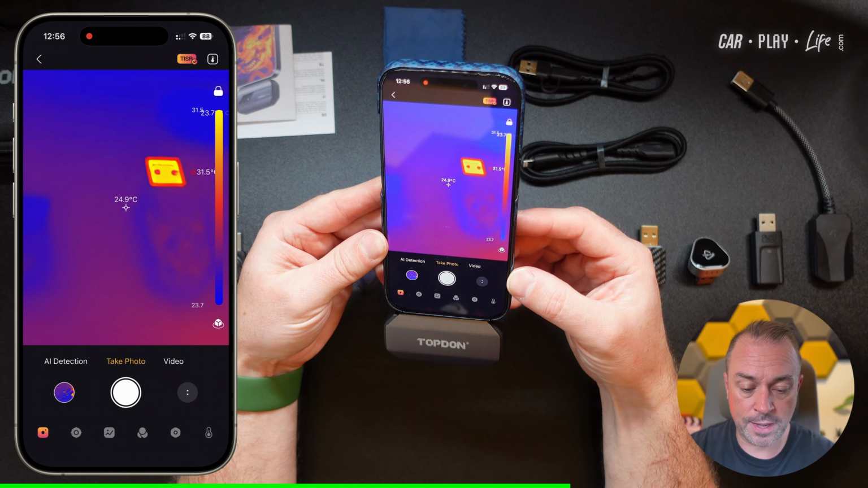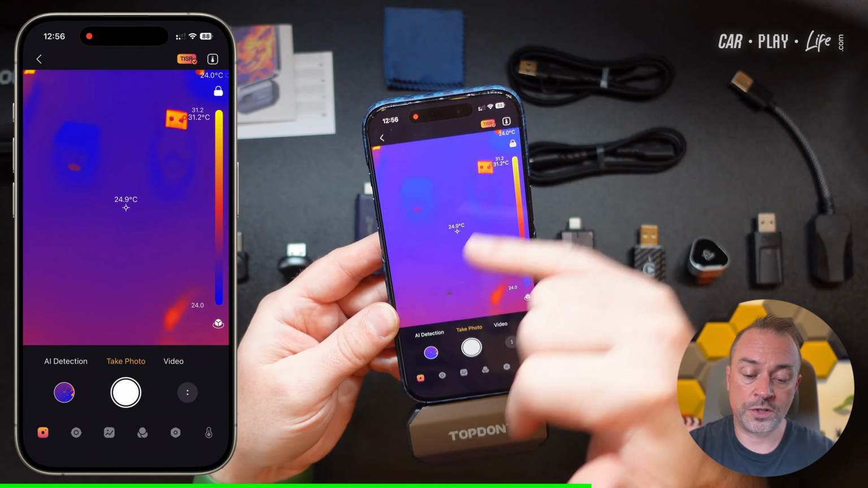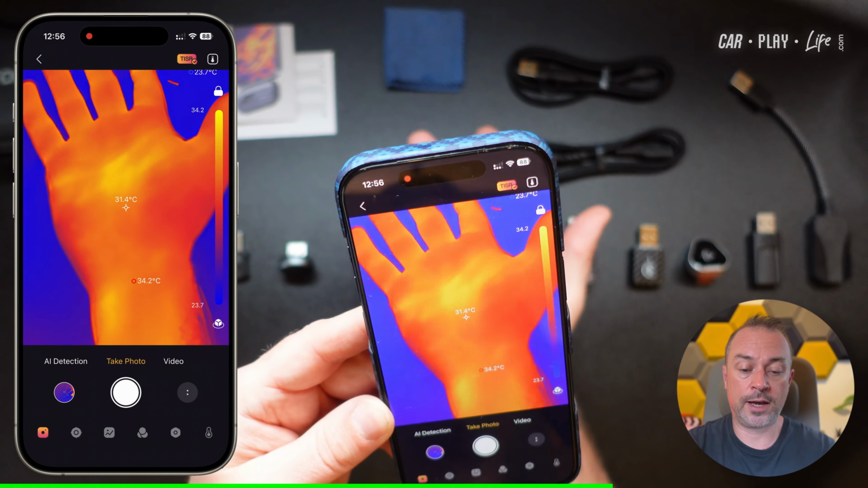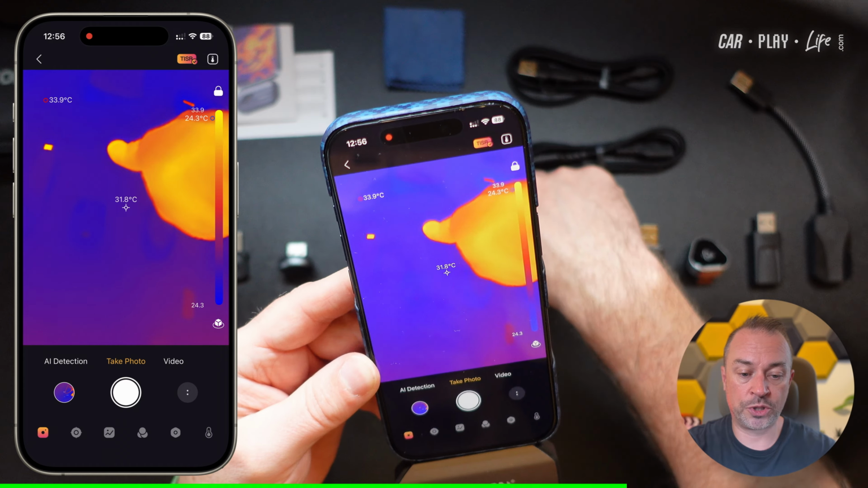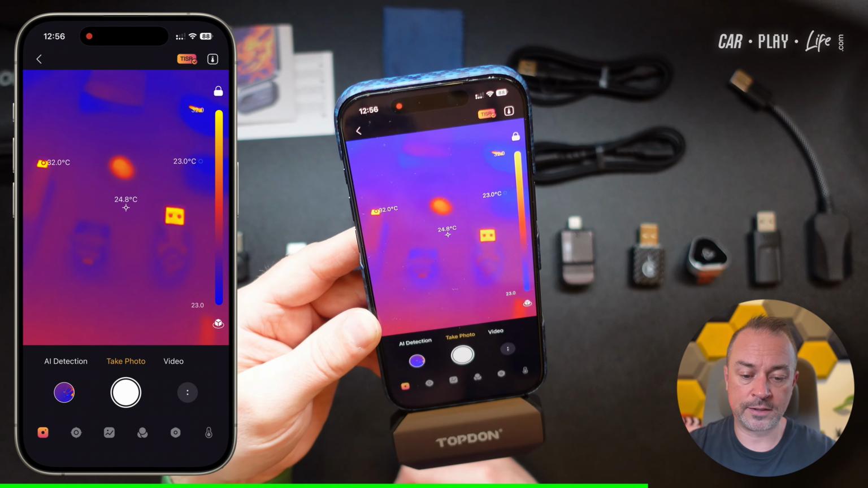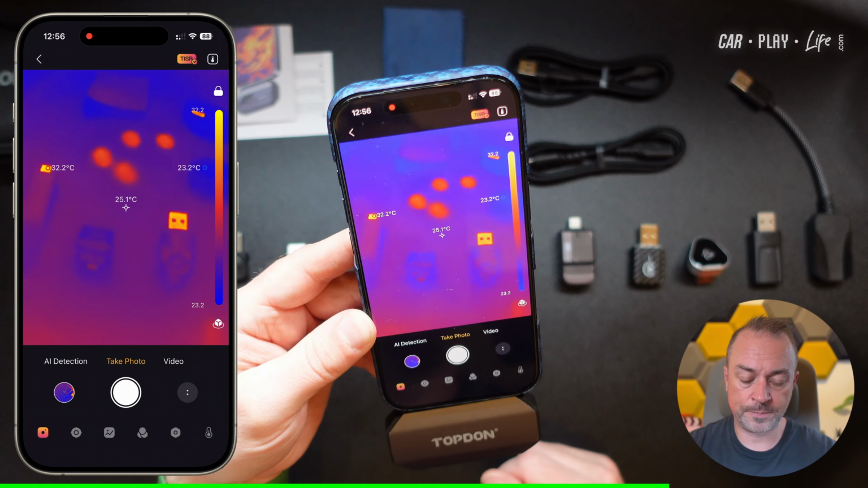You can see here that it's actually detecting all the various heat sources from this camera straight away. And whilst it's showing you, it can update that live view as well with the maximum and minimum temperature it's currently recording. You can see here, it's picking up my hand there. It's really nice and clear. Even just pushing down the fingerprint, for example, you can see the heat afterwards and it cooling down and disappearing. So you can have good fun with that and all the various things that you can actually do as well.